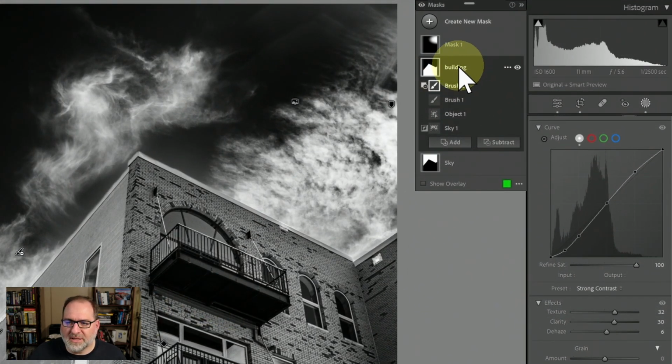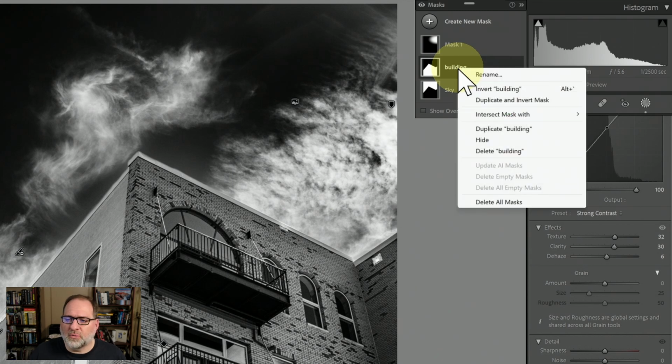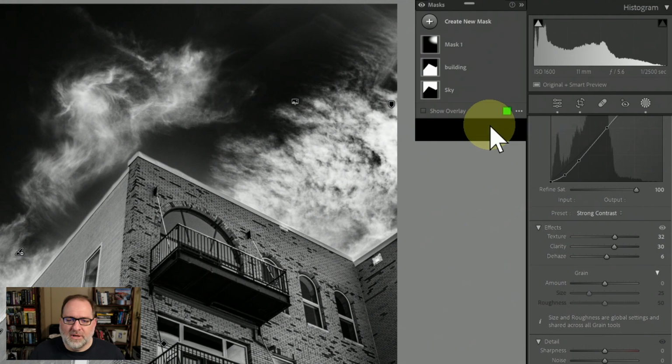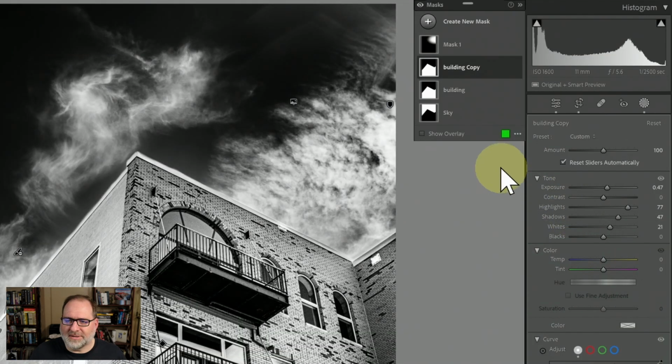We'll start with the building. So I'm going to go to the building mask, and I want to make a copy of it. So we'll right click on the building mask and select duplicate building. When I do this, it's going to get a little crazy at first because I'm basically applying all of the settings twice. Let's clean this up a little bit.